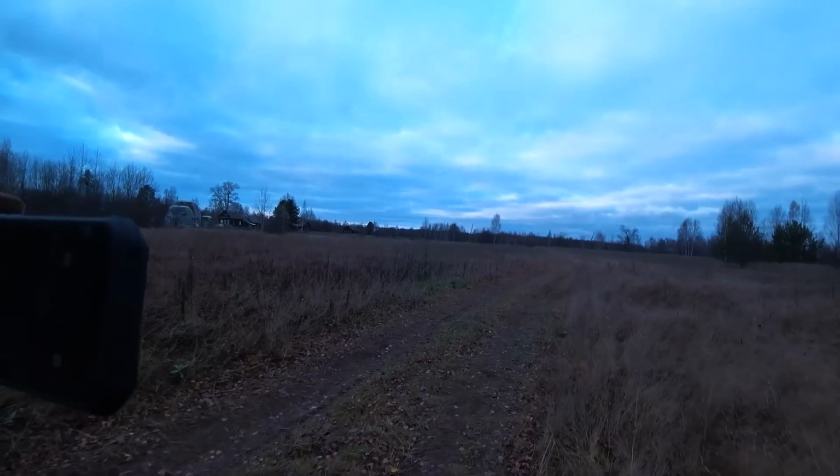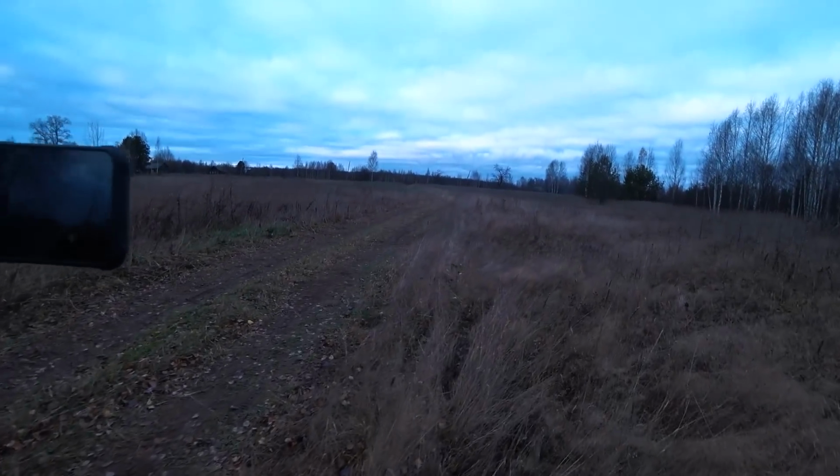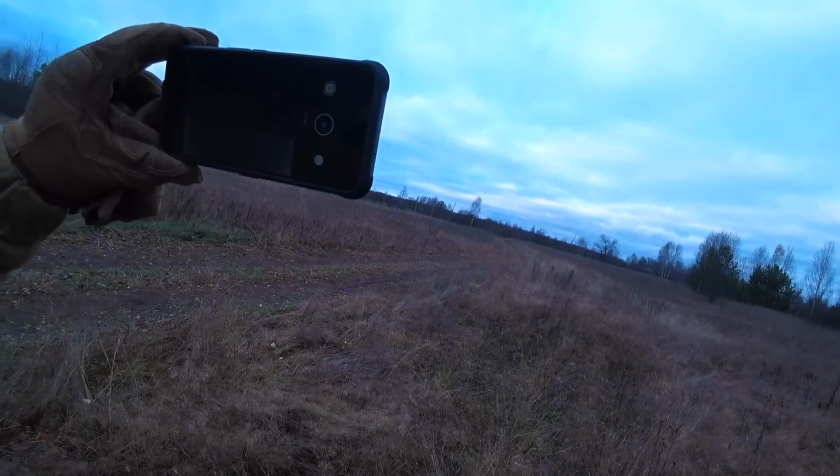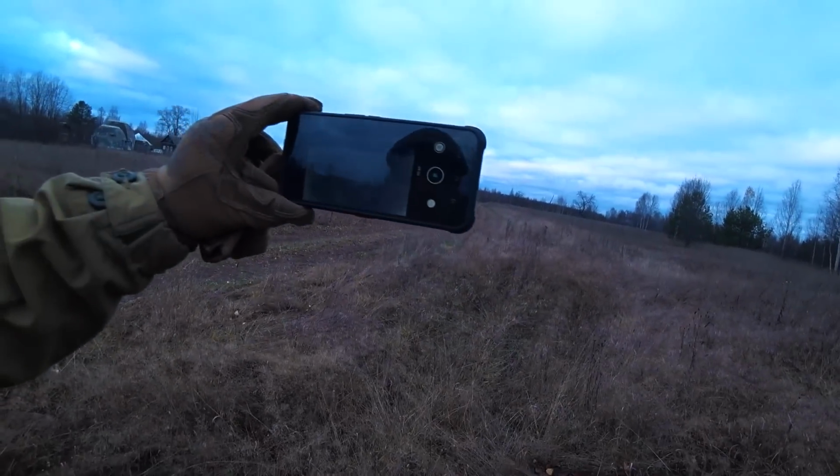Now he's getting hidden a little bit by the tall weeds. And that's it. You can see him out there.